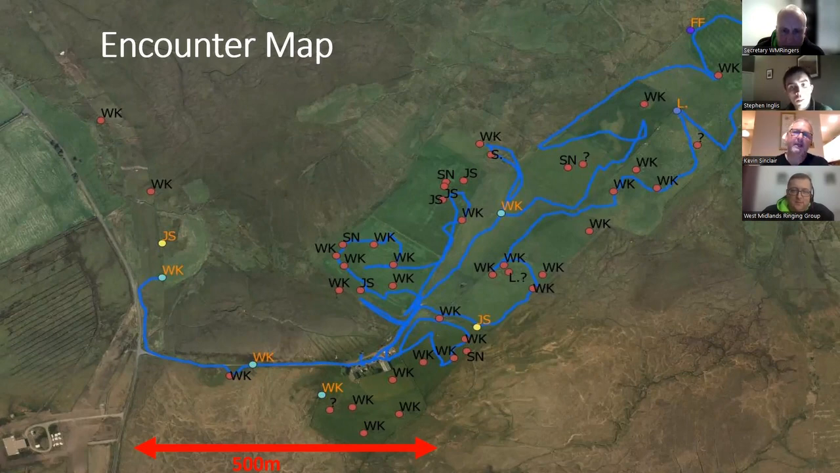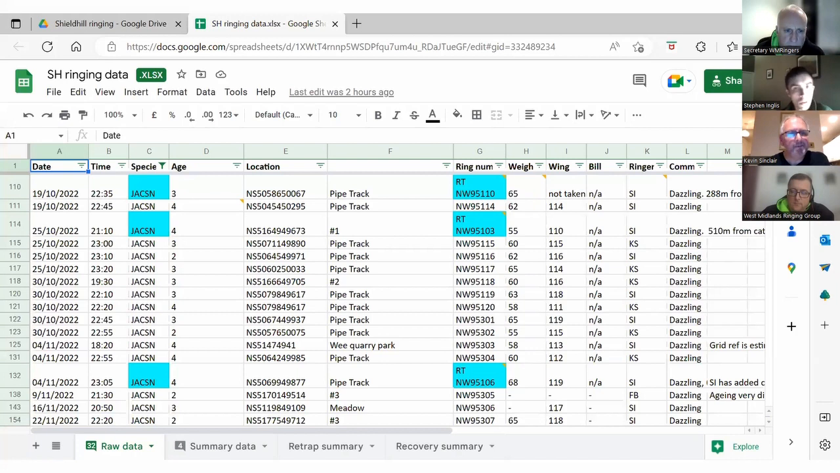Okay, moving on. This is our ringing data spreadsheet here, which we also populate. And again, a lot of information in here, but what I want to bring your attention to is we highlight the retraps in blue, and as Stephen mentioned, we do GPS to 10 figures the location of these birds, so we know within a few meters where these birds are getting caught, and that's been really important for us going forward when we actually look at the retrap data that Stephen's going to talk about in a wee while. And again, just some usual biometrics in there that you would expect to see.